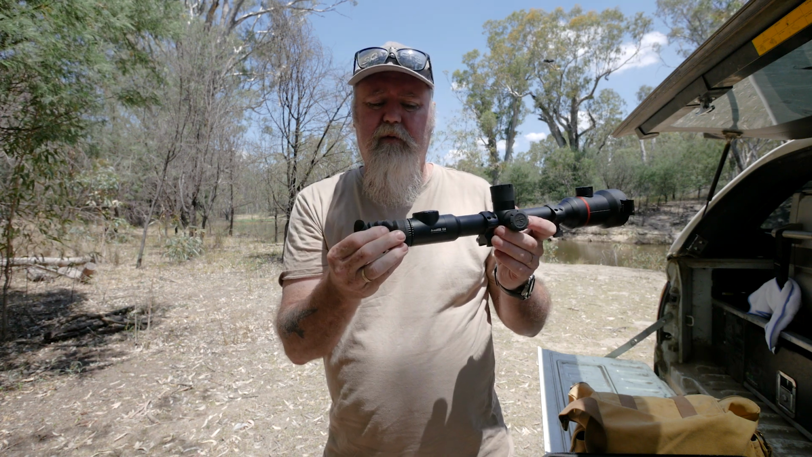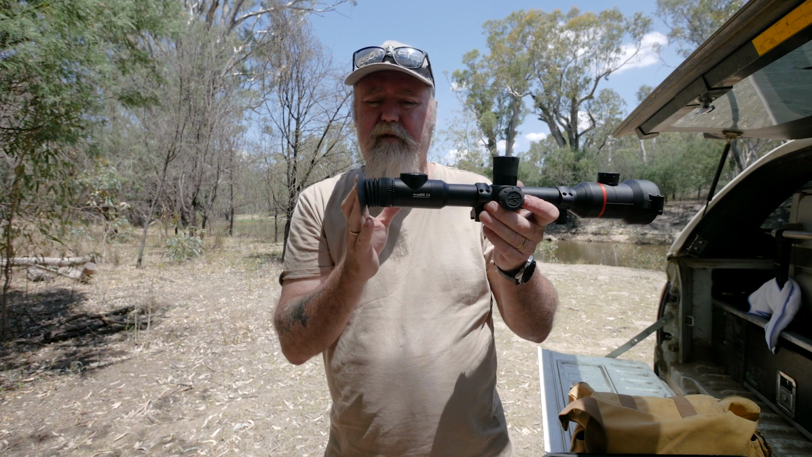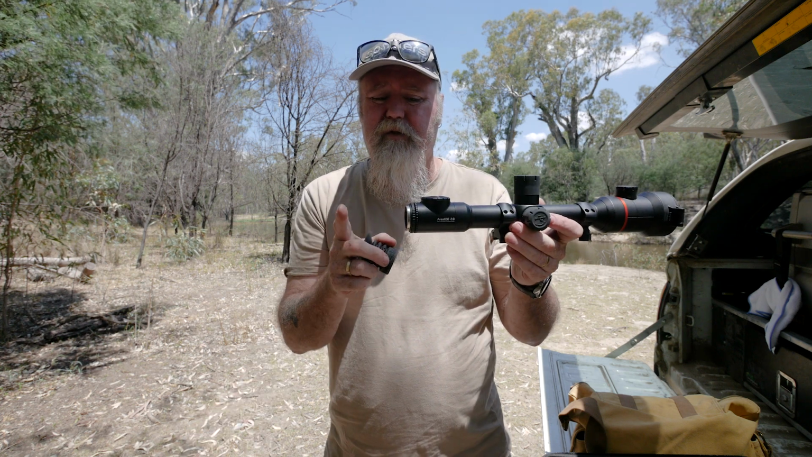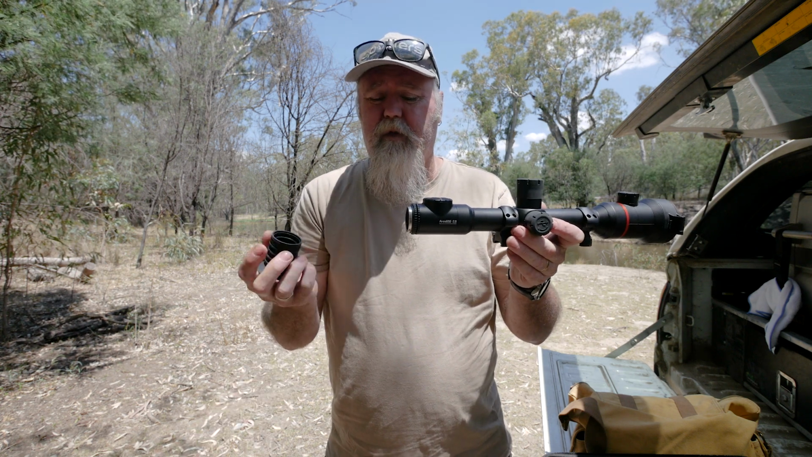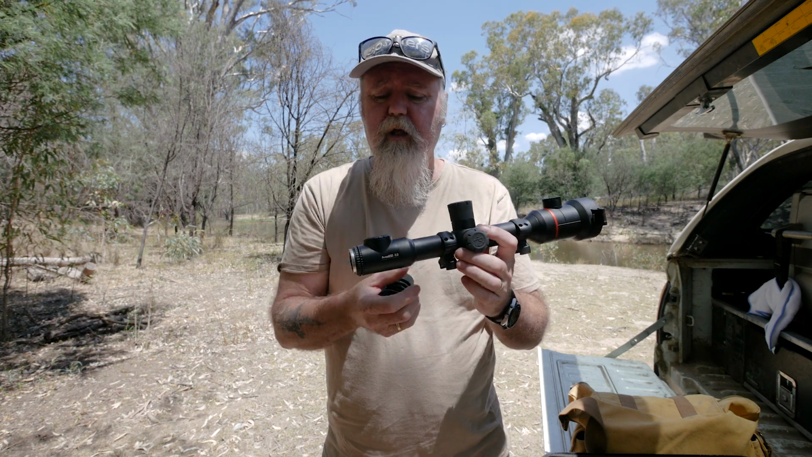So I find myself, if I'm using the eyepiece, I've got my eye right up against it, so I'm pretty much losing all my eye relief, so I can see the full screen properly. Or I take it off, and I found that's just easier because then I can shoot it with a good 2 inches of eye relief, and I can still see the full screen.